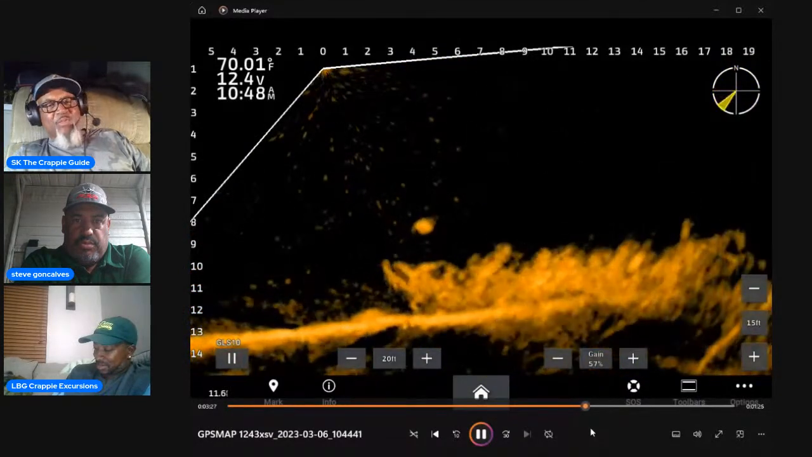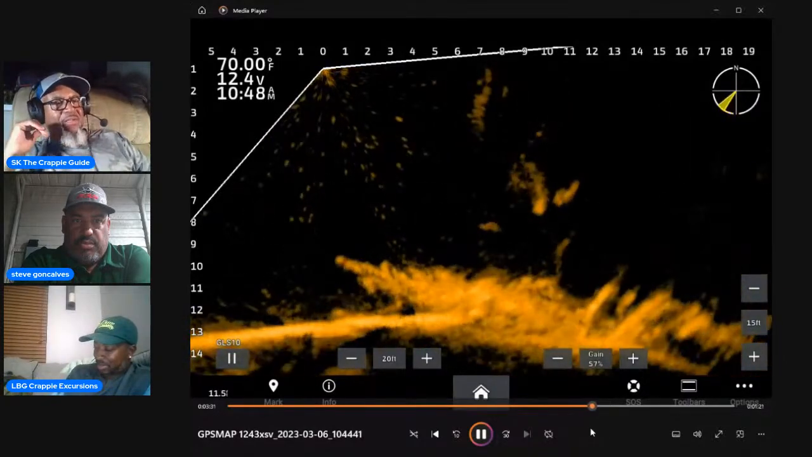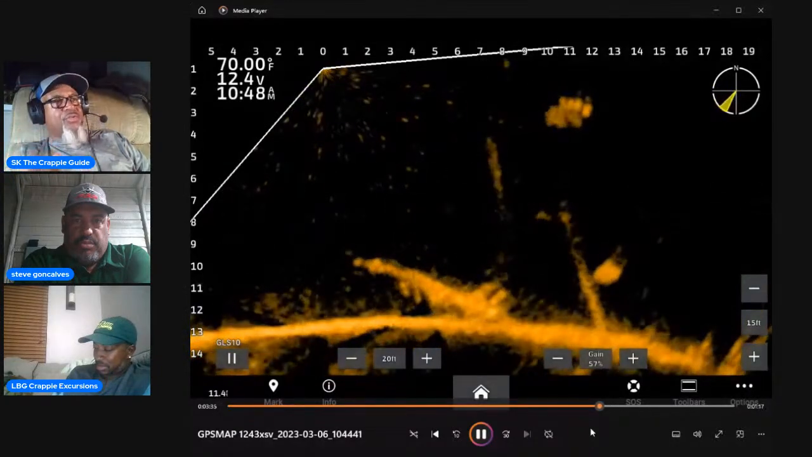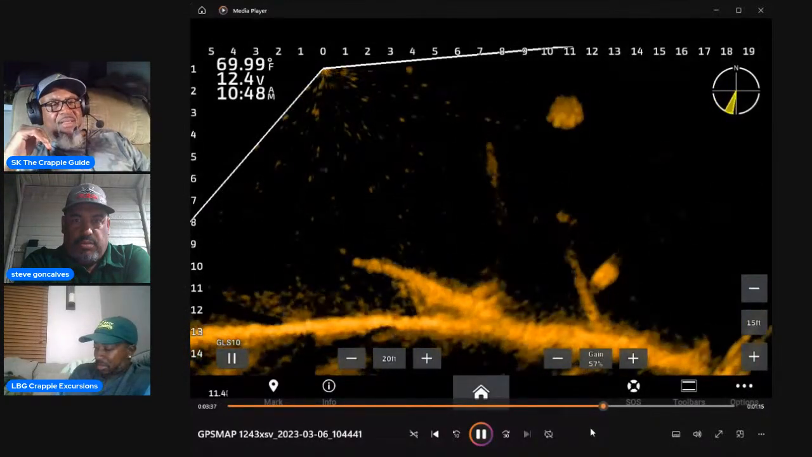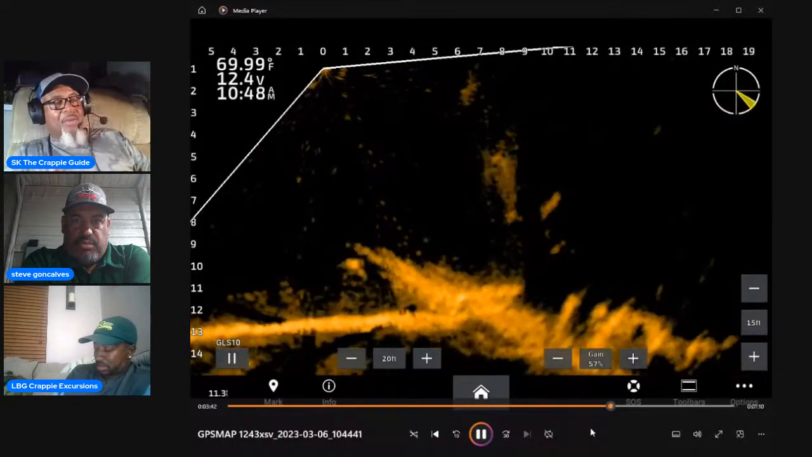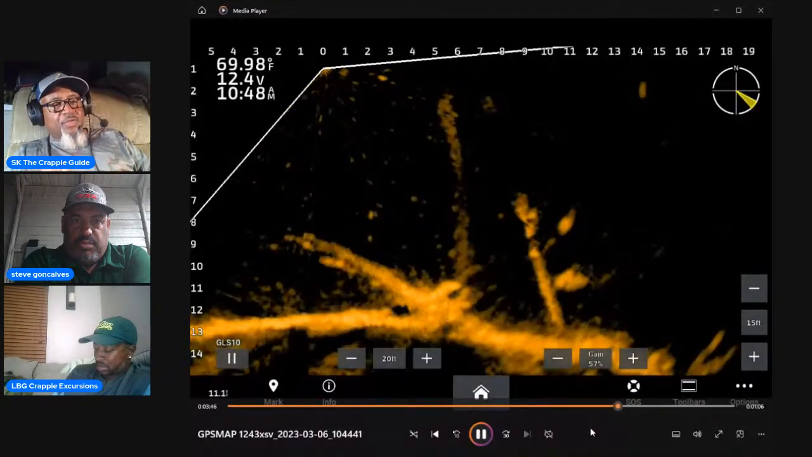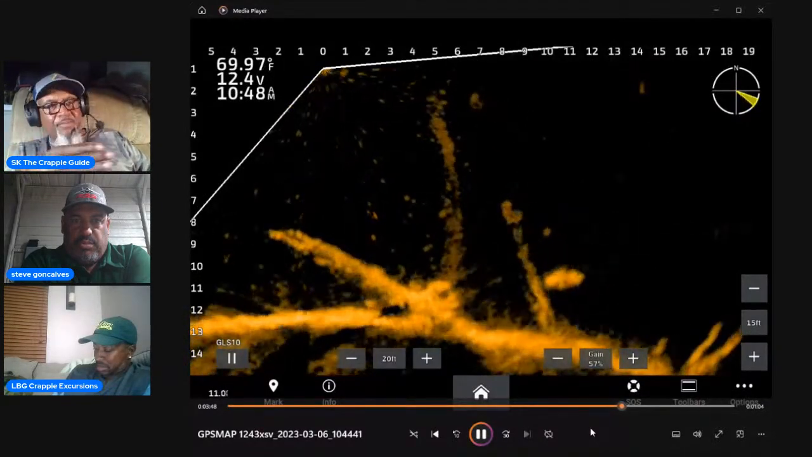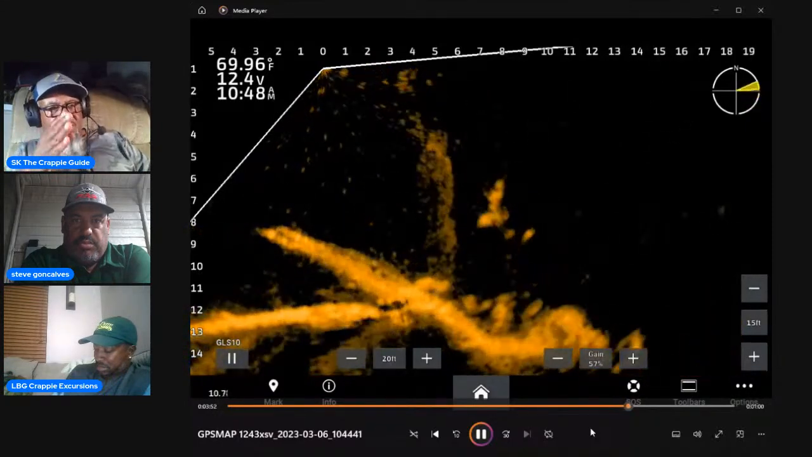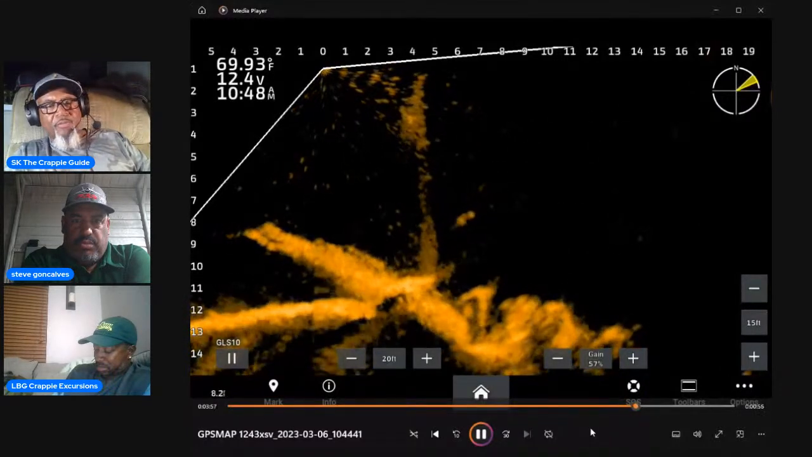That's why I advocate for you having your transducer on your trolling motor. Yes, you can sit there and turn that pole and run your trolling motor, but you're going to be so much more efficient when you can concentrate on where that fish is located when the transducer's on the trolling motor.